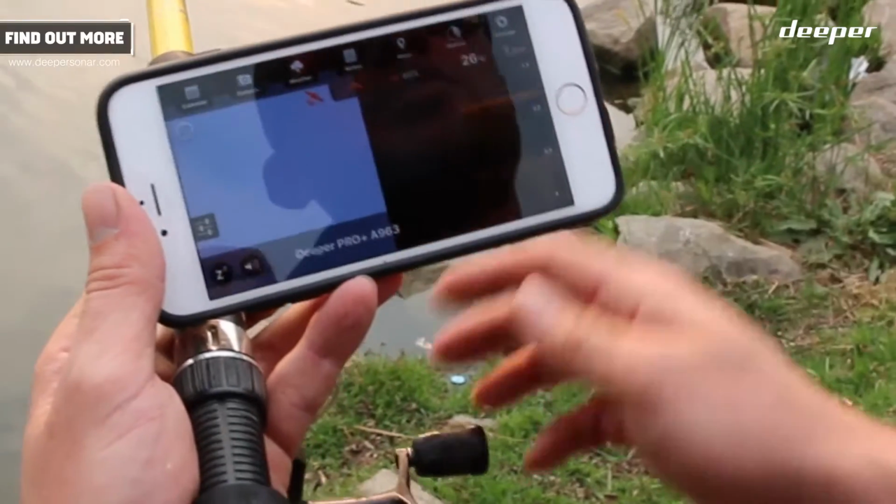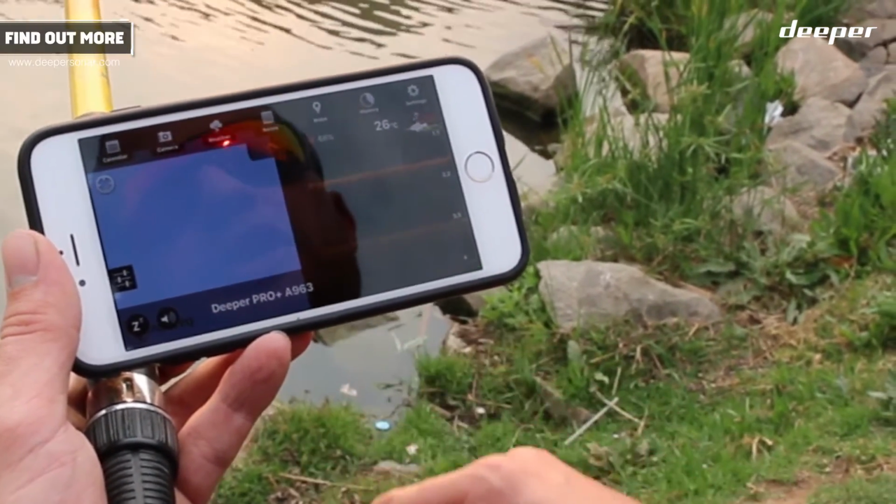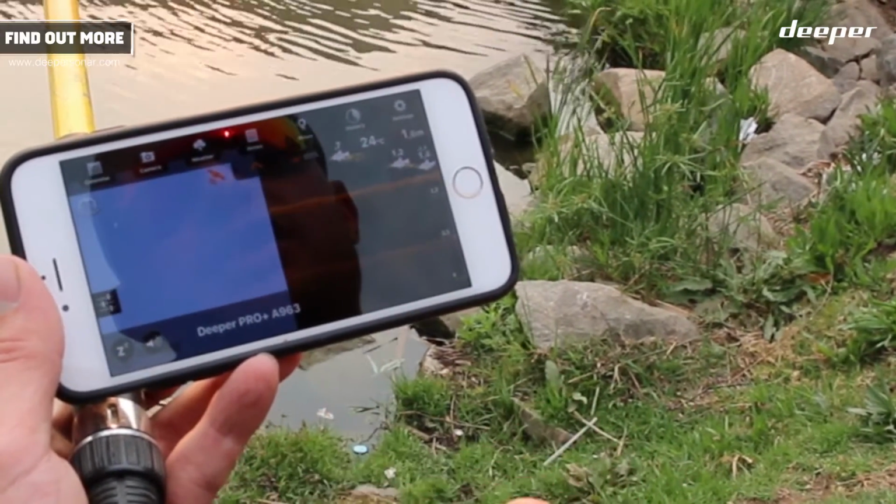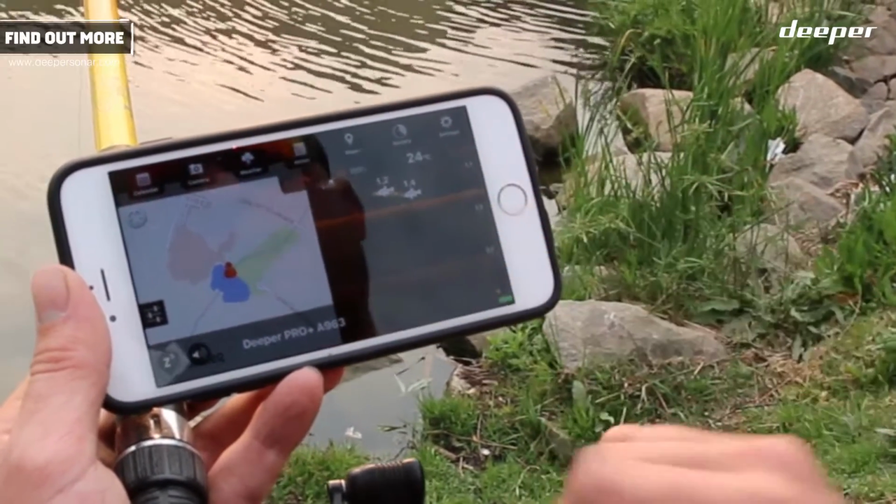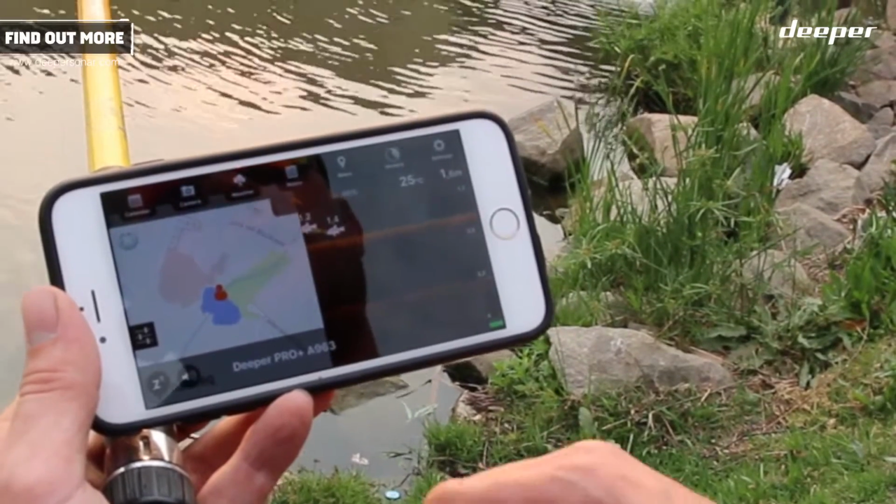Where I've casted at the moment is 1.6 meters deep. There's my first fish. It is literally sitting at 1.7. There's my second fish and my third fish. What's nice about this, guys, is if I click on the mode now, I can see what map I'm doing, where I am. And just remember one very vital important thing.